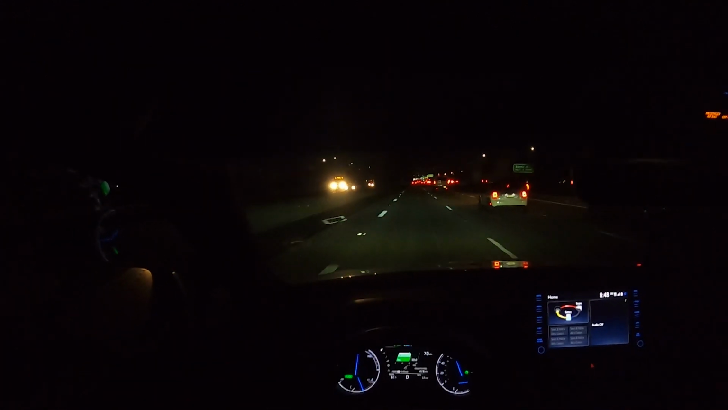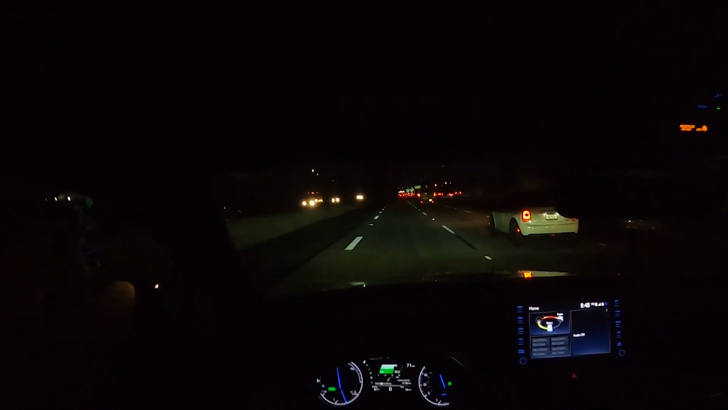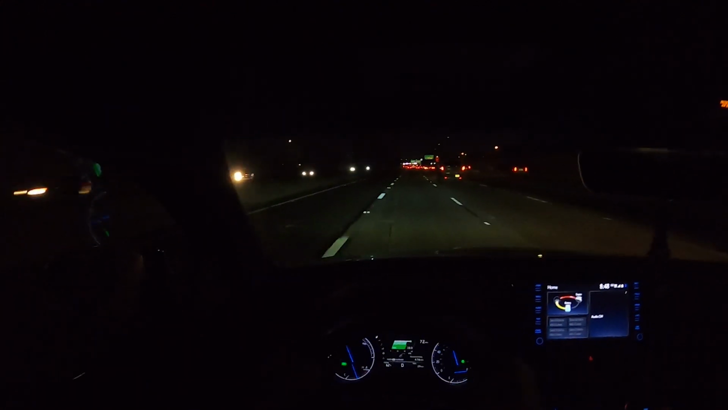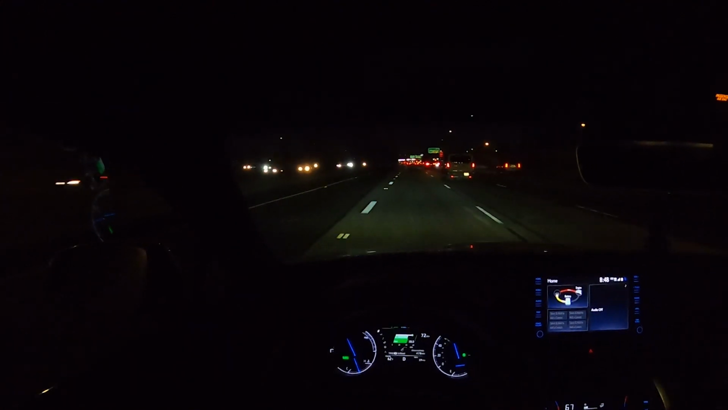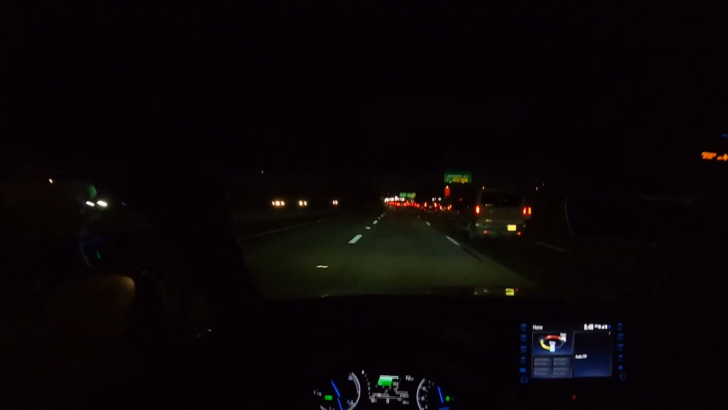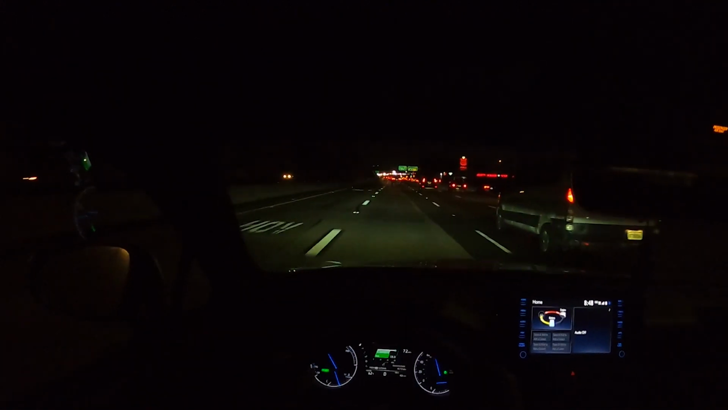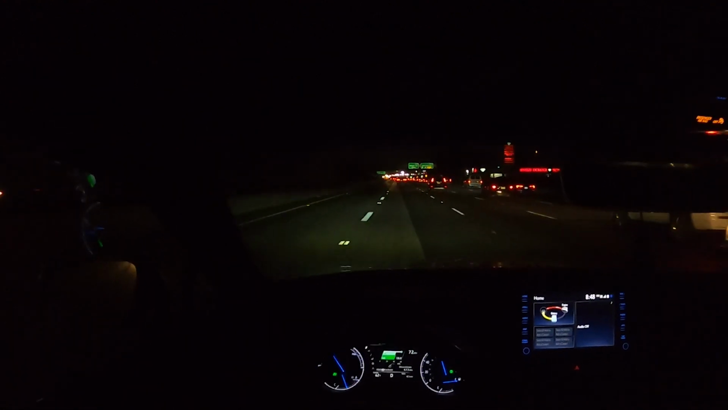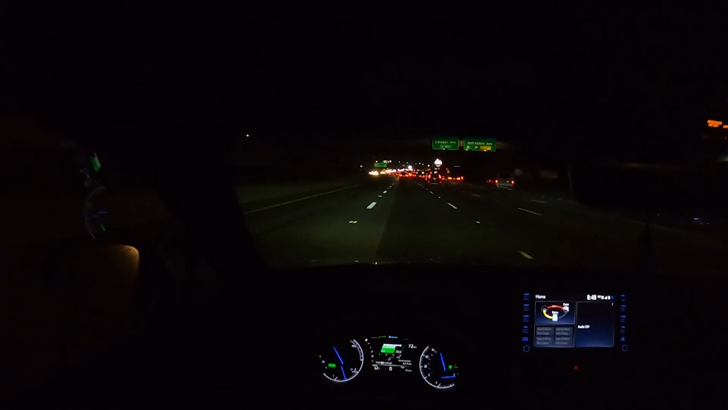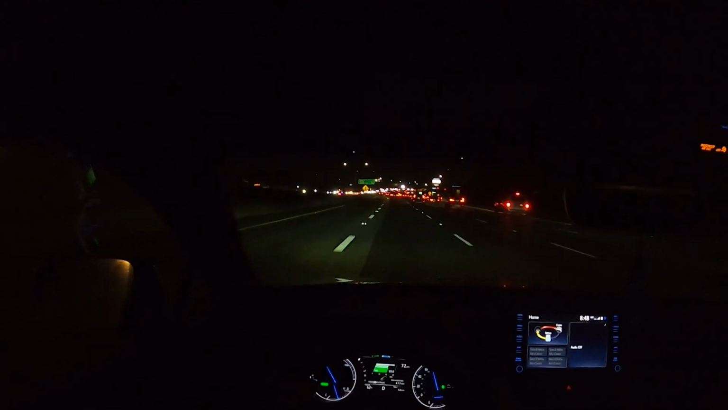It's very competent. I'm currently on the highway doing 71 miles an hour. The ride is smooth. The acceleration is, it's okay. It's not fast enough to be exciting, and it's not slow enough to complain about, is how I'll describe the acceleration, which means that it really doesn't have a whole lot of personality.